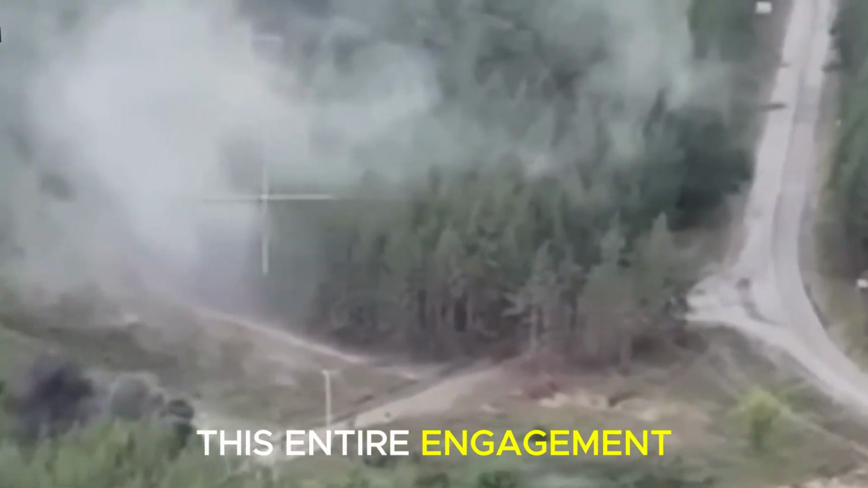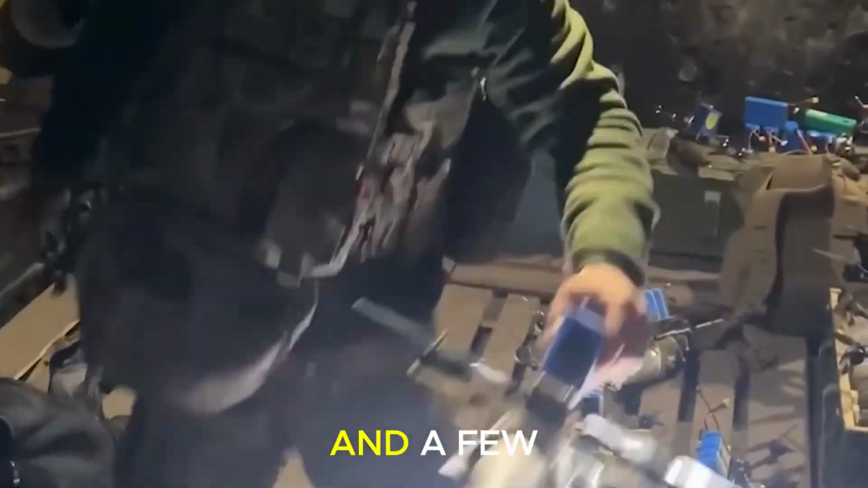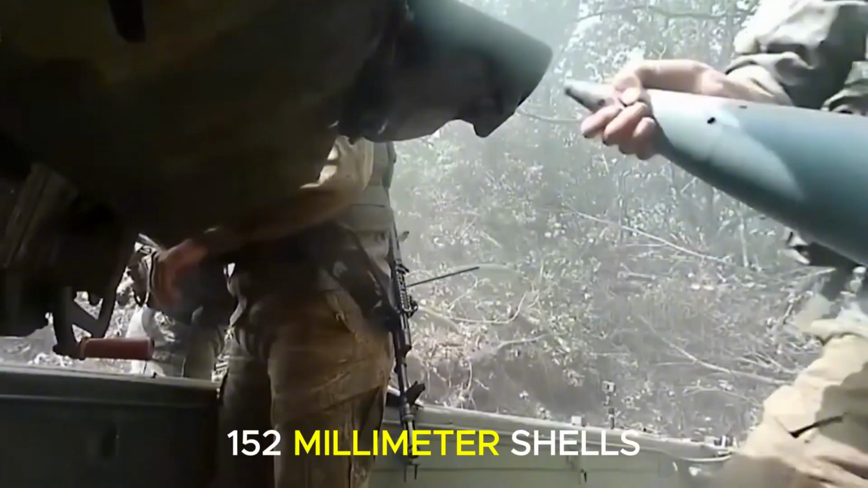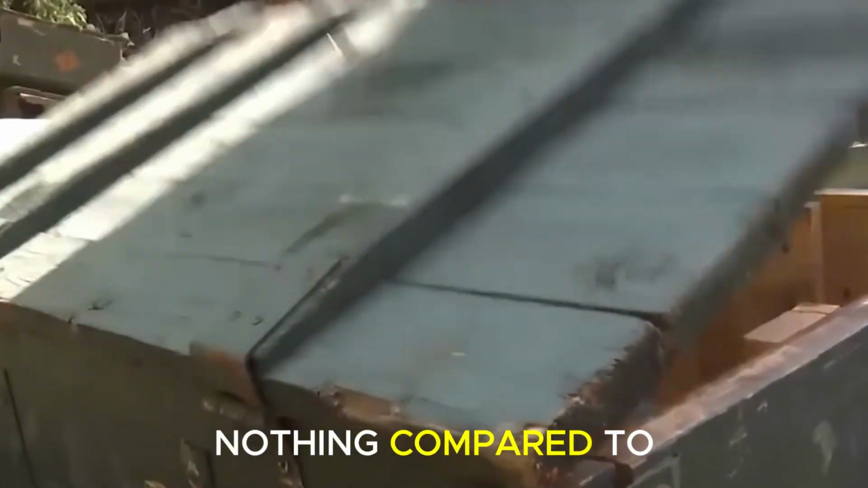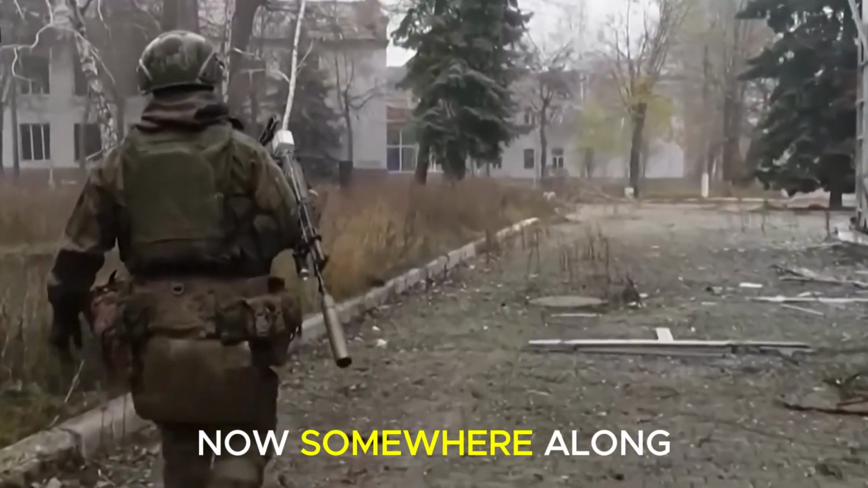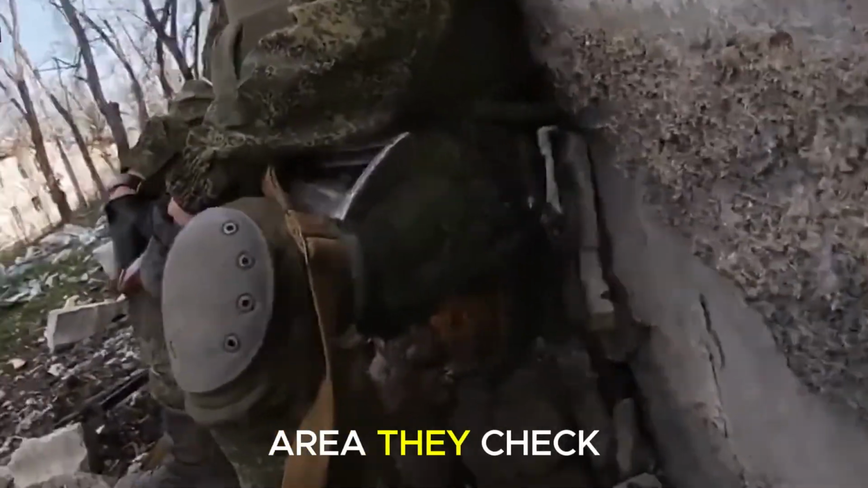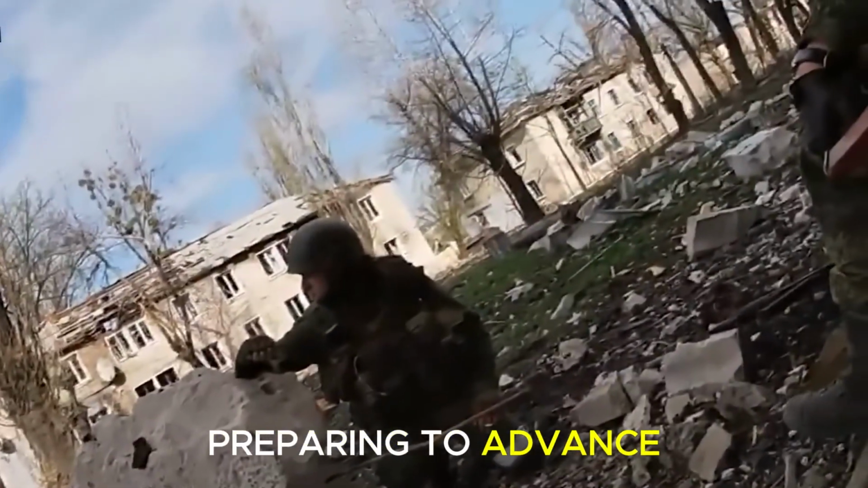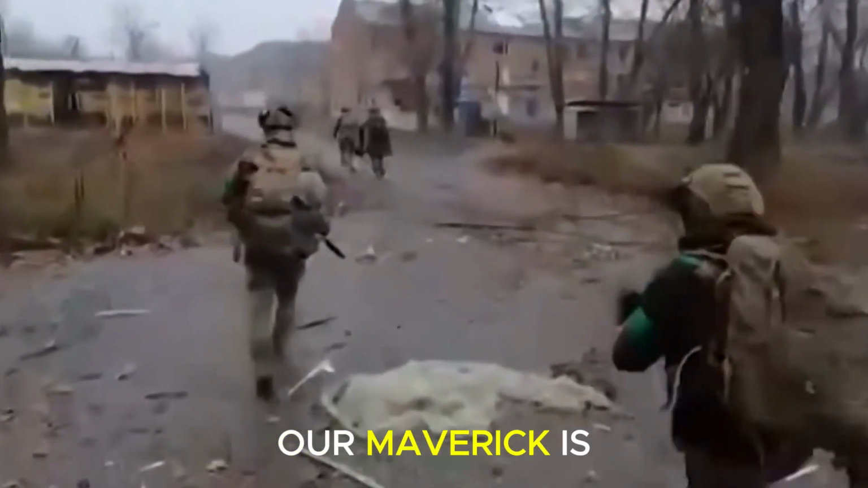This entire engagement required only 4 Ryrog-10s, 1 Mavic 3T, and a few 152mm shells. Those artillery rounds cost next to nothing compared to their targets. Now, somewhere along the Bakhmut Chasiv Yar corridor, another hostile force is assembling in their staging area. They check their gear, preparing to advance west under cover of night. They target the same route. Our Mavic is already airborne.